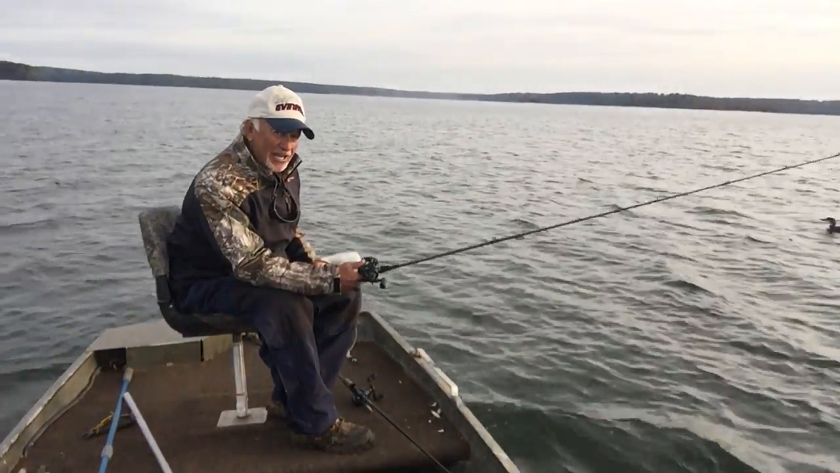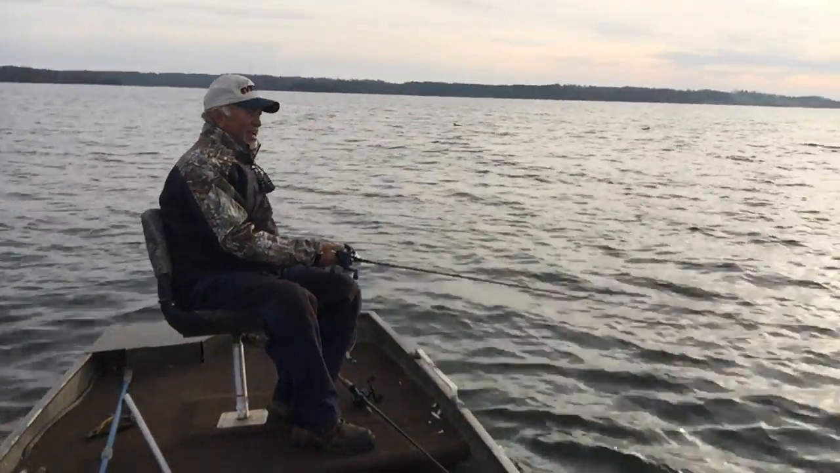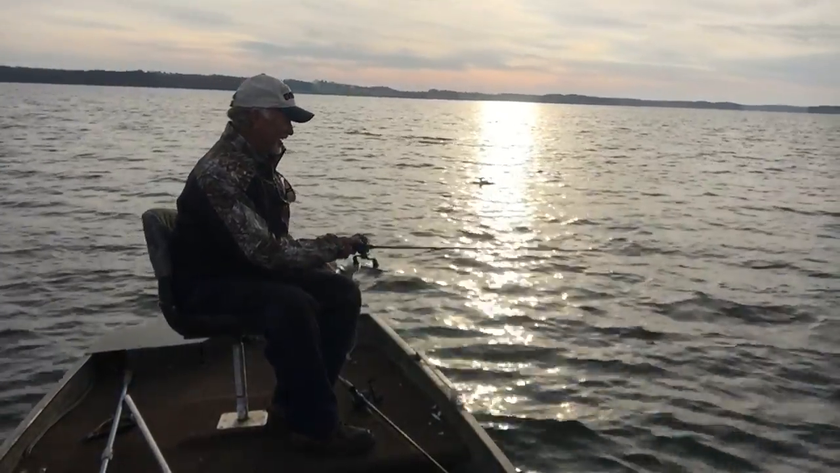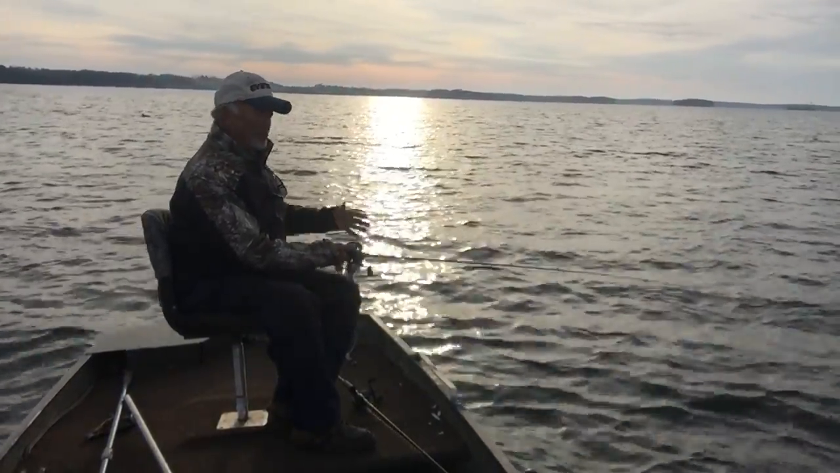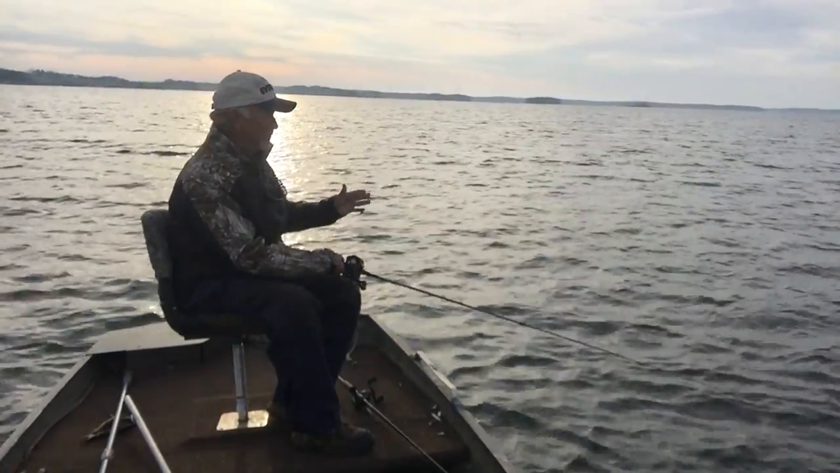Today I'm about halfway in. I went over where I fished yesterday and didn't seem to see nothing out there, so I came in a little shallower today. We'll start in and work out. I think what's happening is they start in on the hump early in the morning, a little bit shallower a lot of times. There wasn't yesterday, but then they move out.